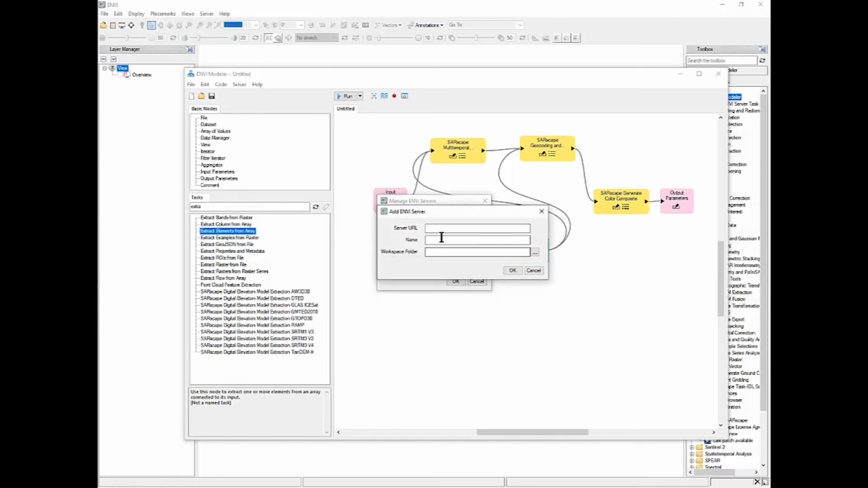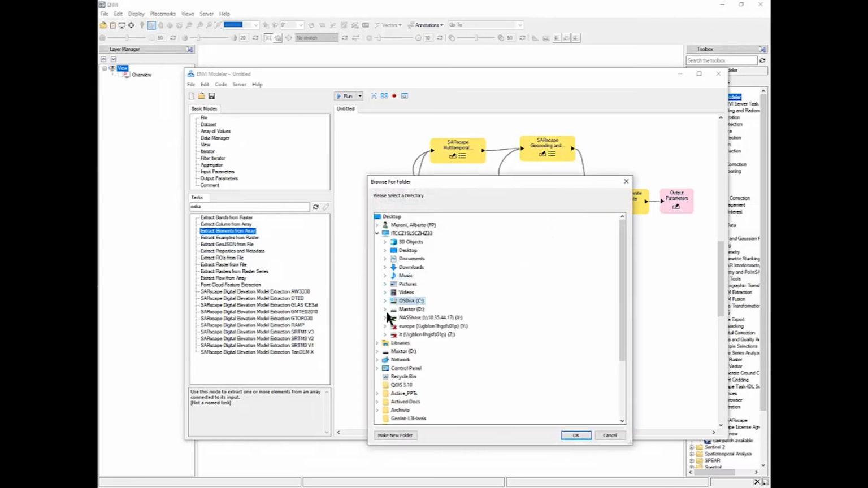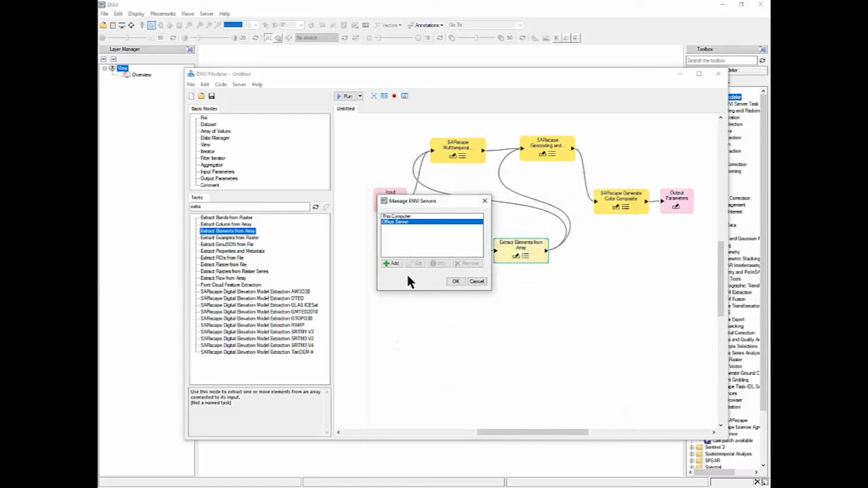So I can do that, add, and I can add a local server that is here in my office. And I call it Office Server. And then I select the data space where I will share the data. Okay, and it's done.